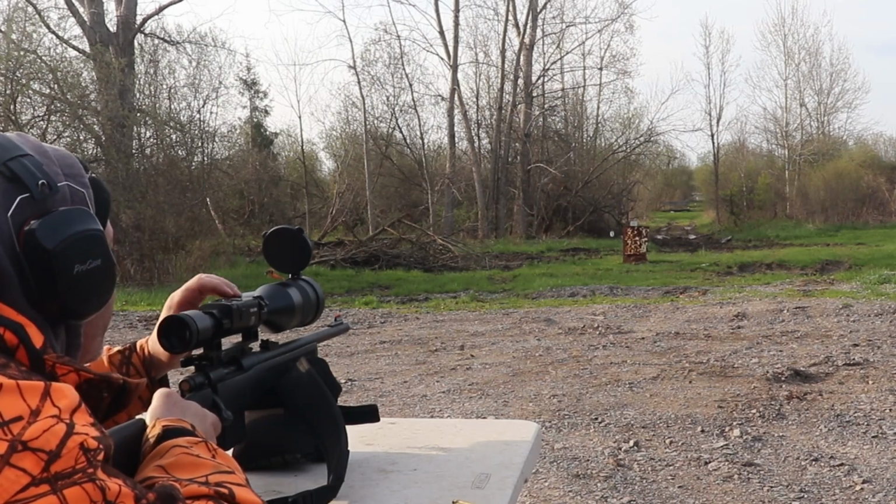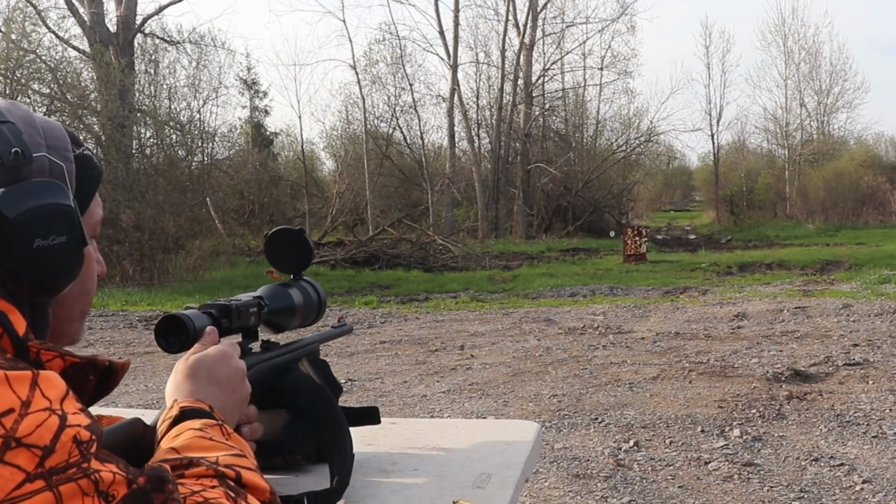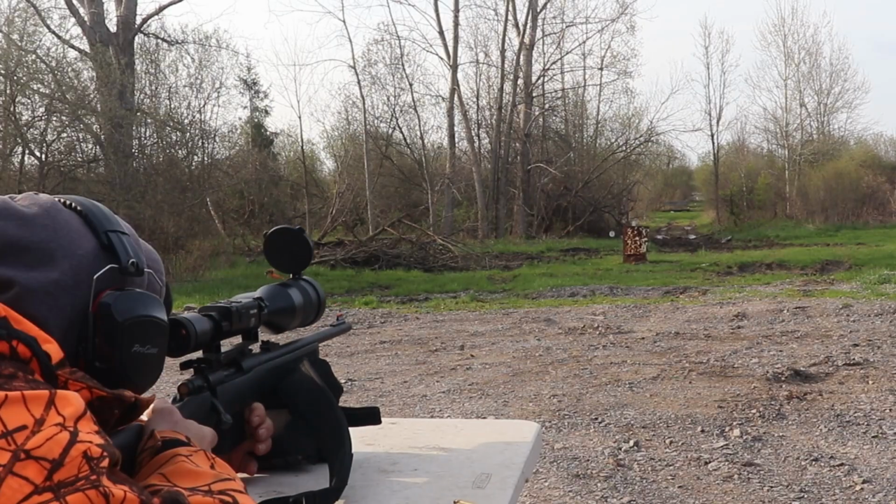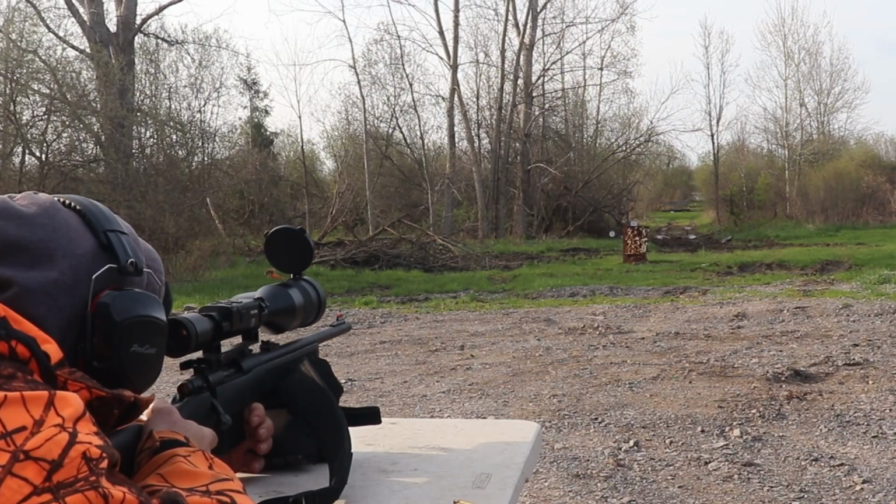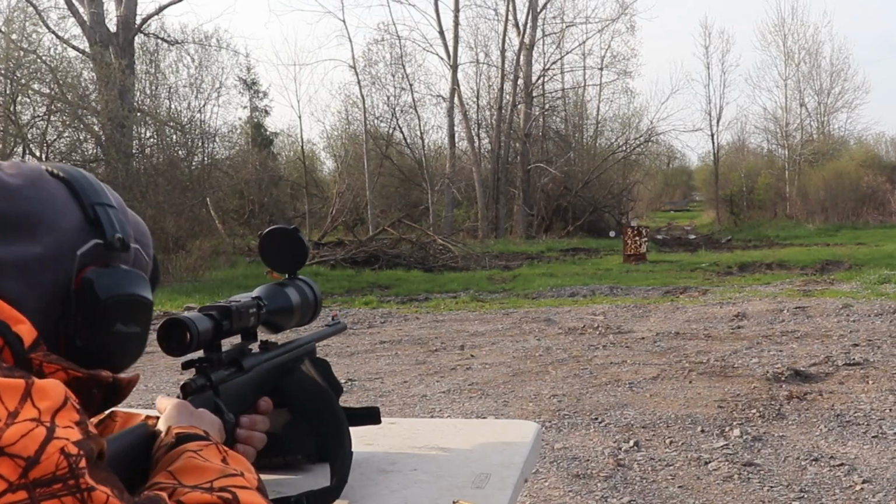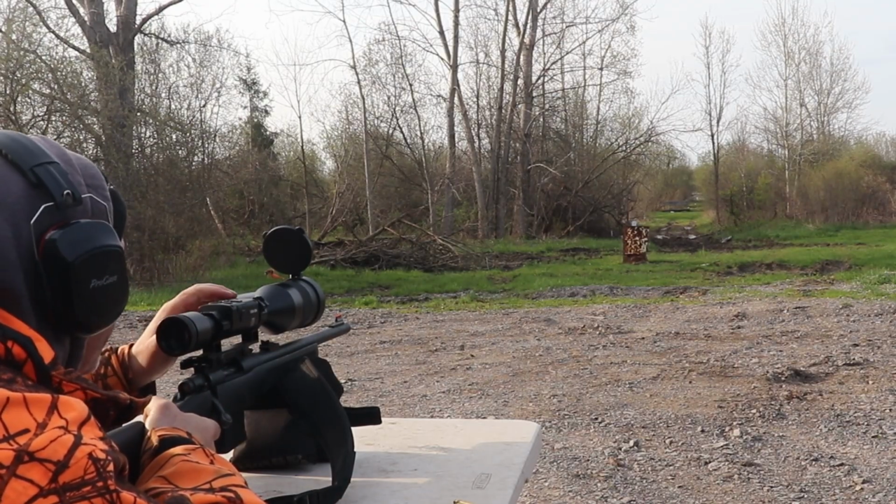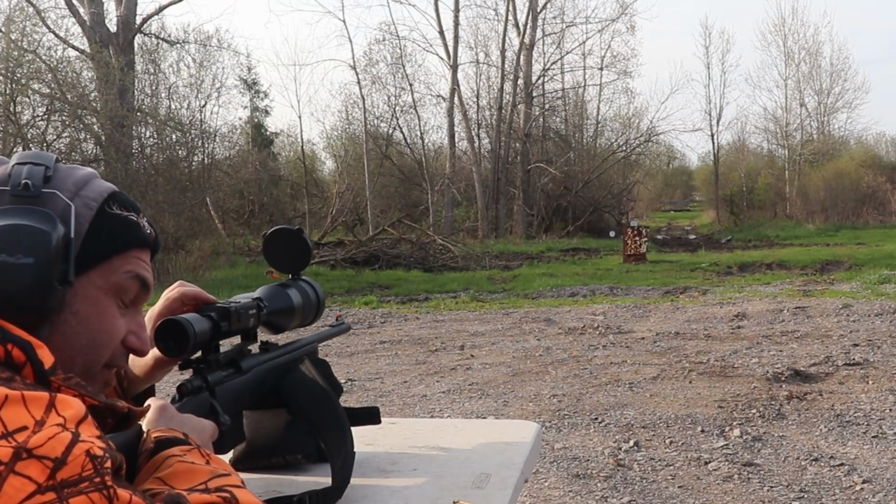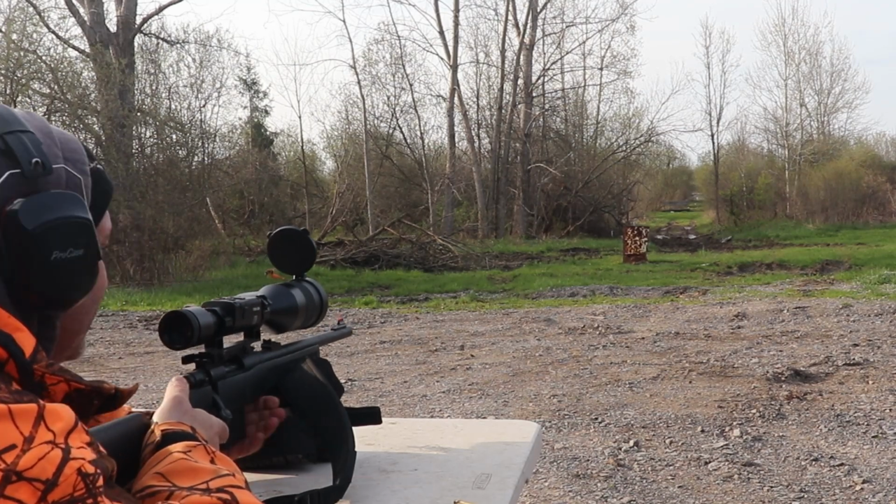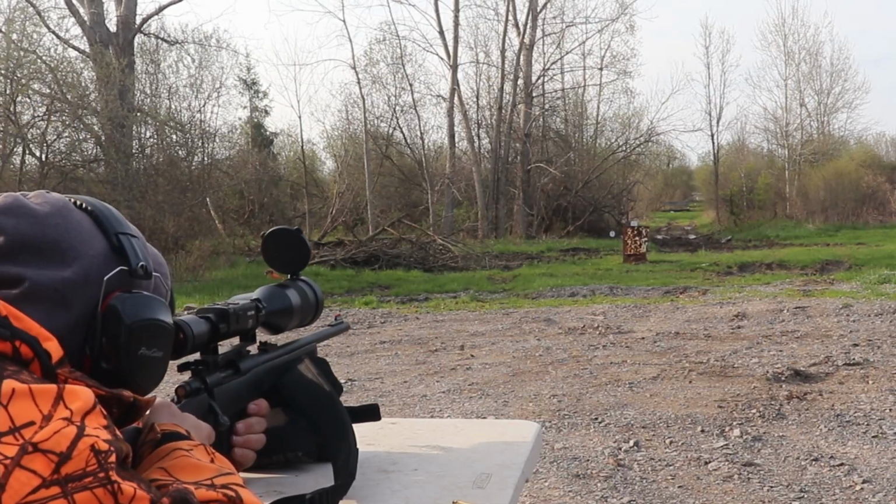See what's the difference here. That hit. Okay. So I've got it. Oh man, the problem I have here now is it's on the 40-yard mark. You know, 40 and 180 line up on the trajectory, but we'll see.